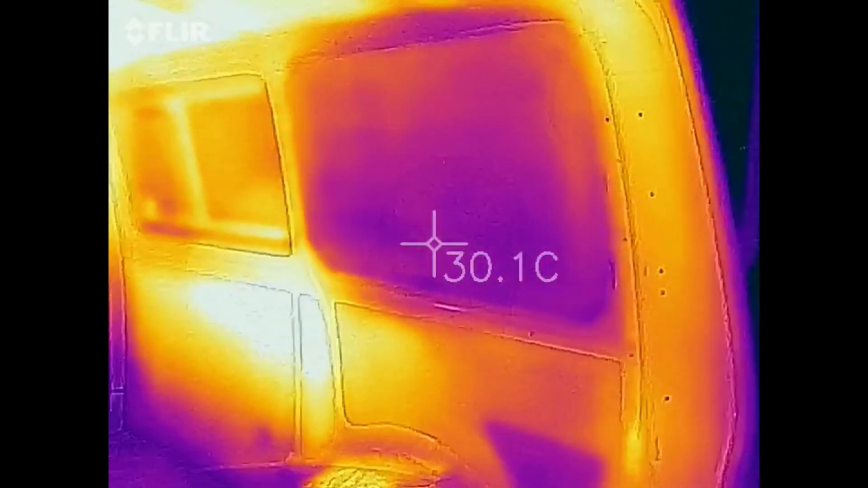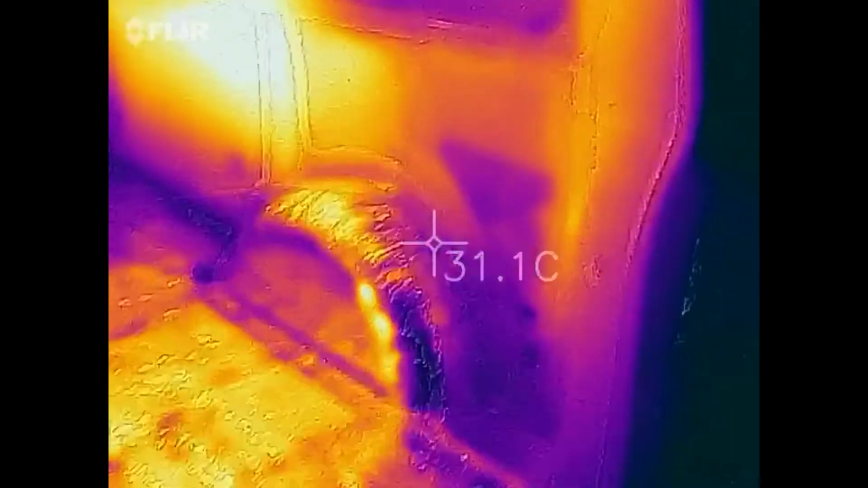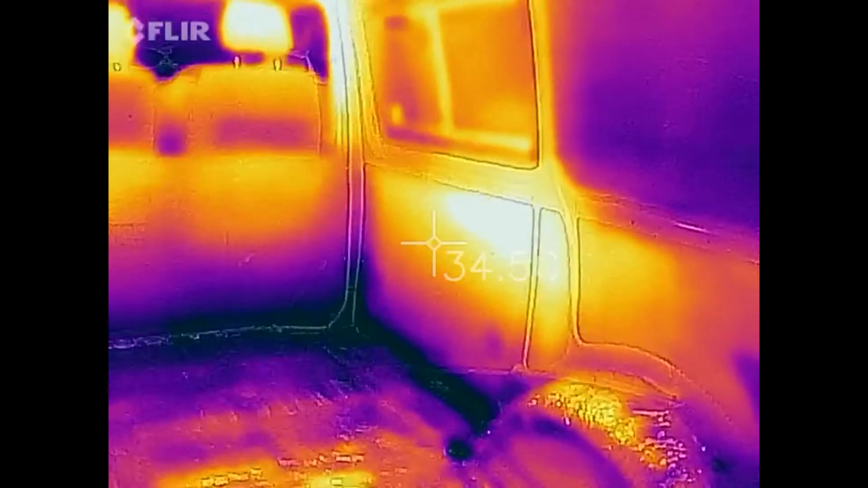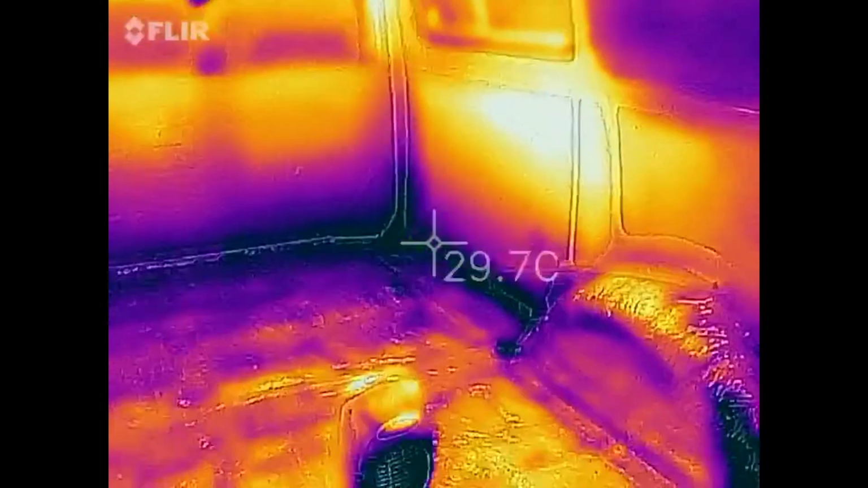That is a little bit purple, but there's a lot more heat in it. And I did stuff a lot of insulation in there, so that's pretty good. I did put a lot of it at the bottom as well, actually.